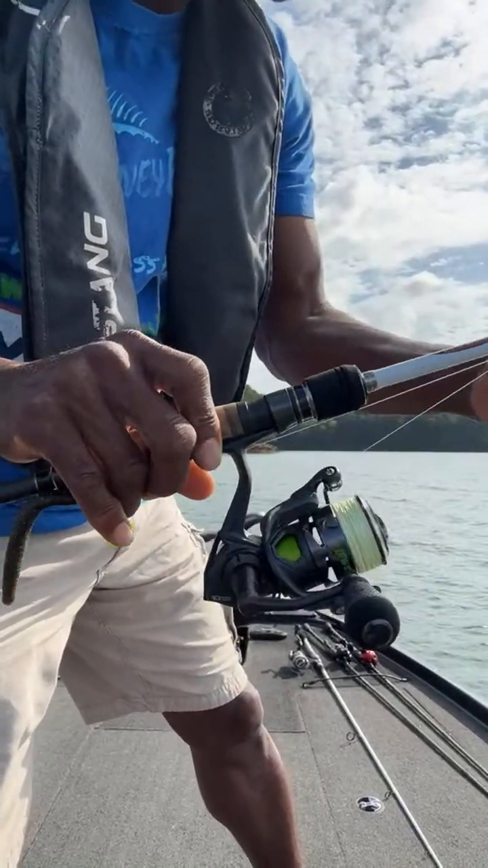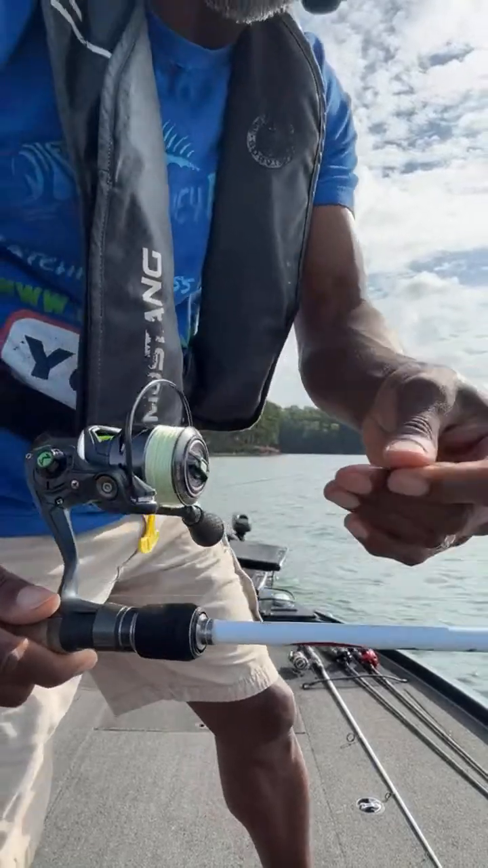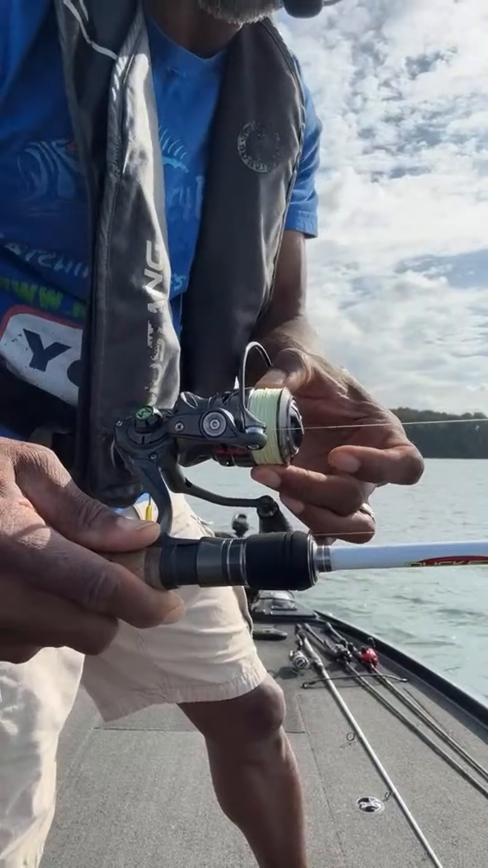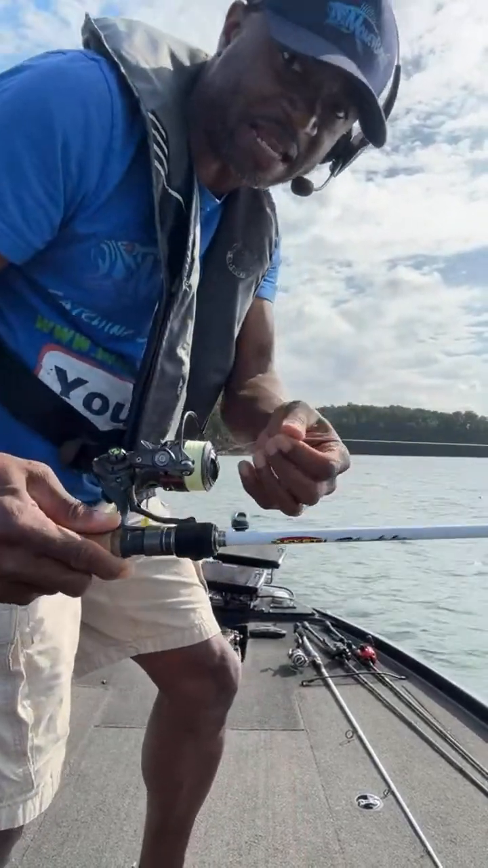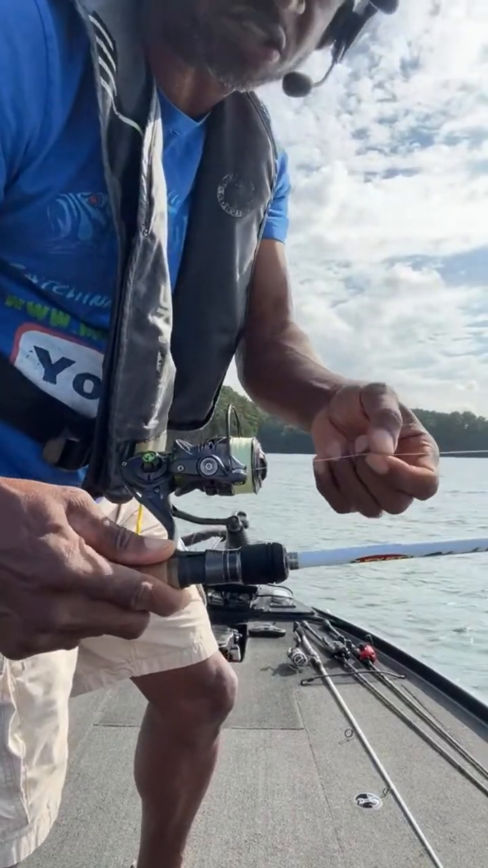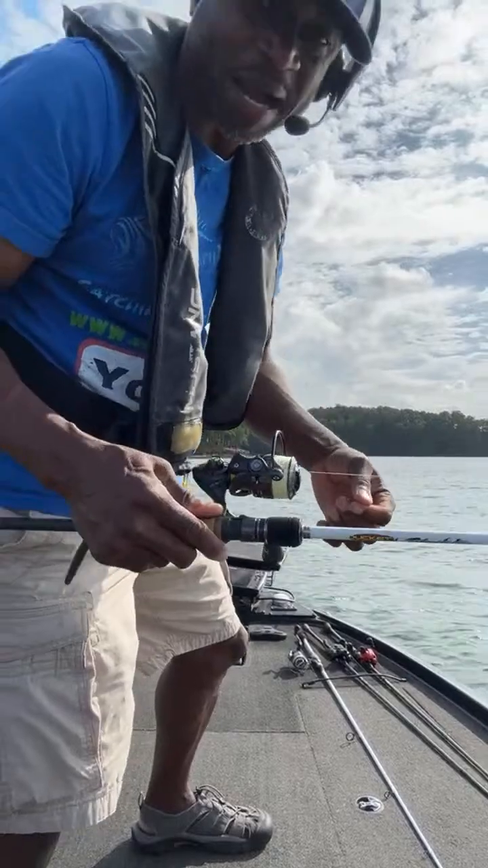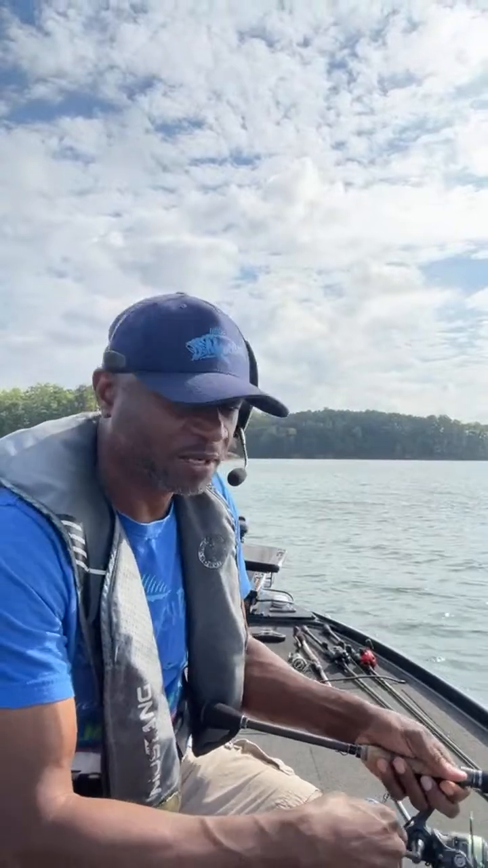I have 12-pound braid on there because I have 15 to 20-pound braid as my main line, and then I use a double uni knot and tie that to my 12-pound fluorocarbon. I use 12-pound. I might dip down to 10, but I don't feel comfortable going any lower than that because I will take my shaky head and throw it directly into cover the same way that a lot of you guys may throw your Texas rig.